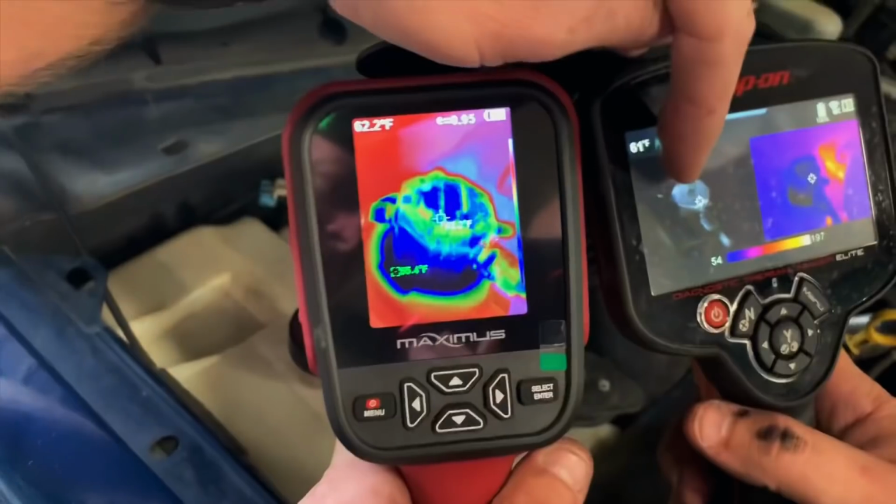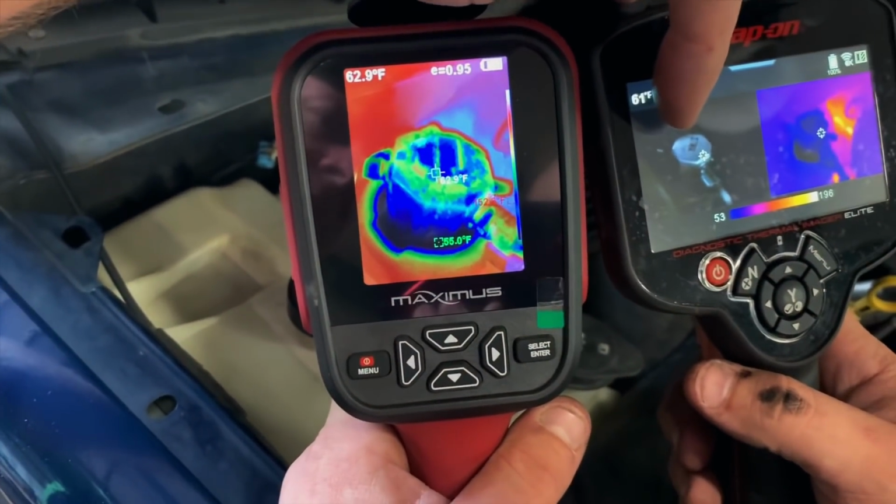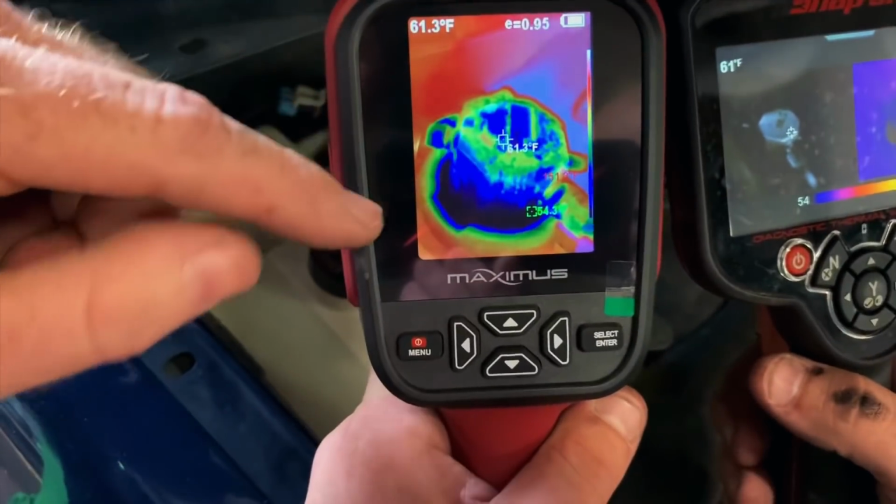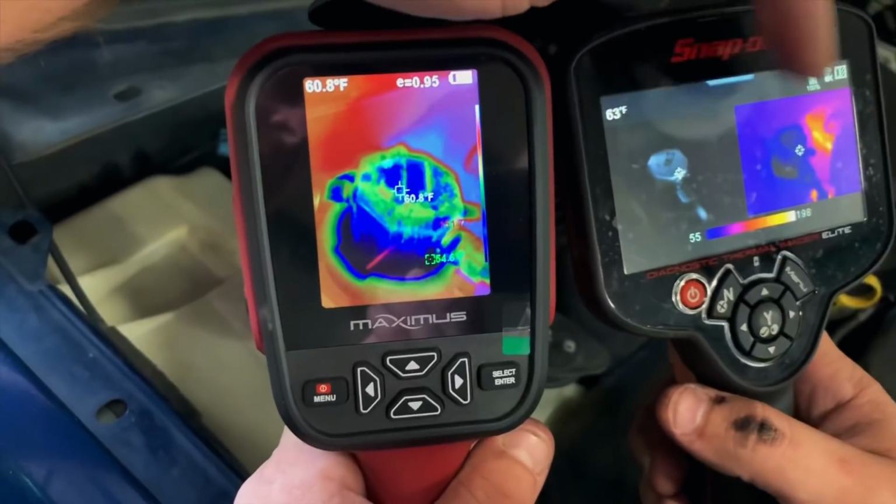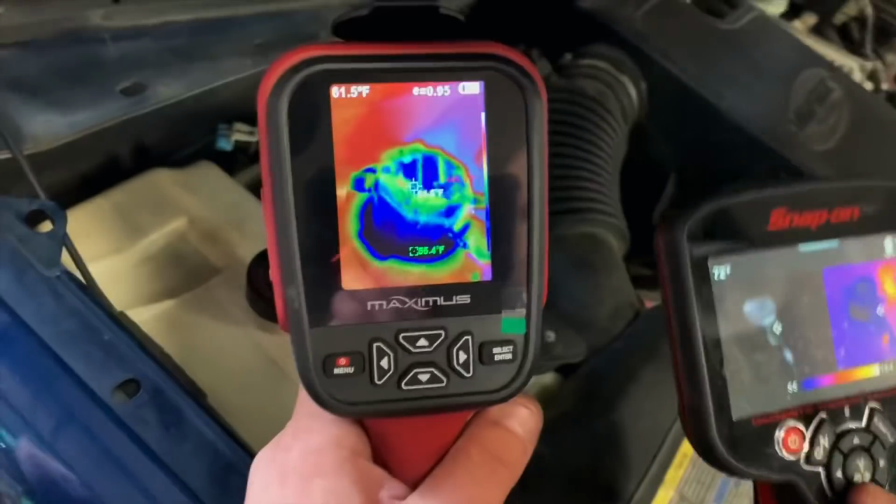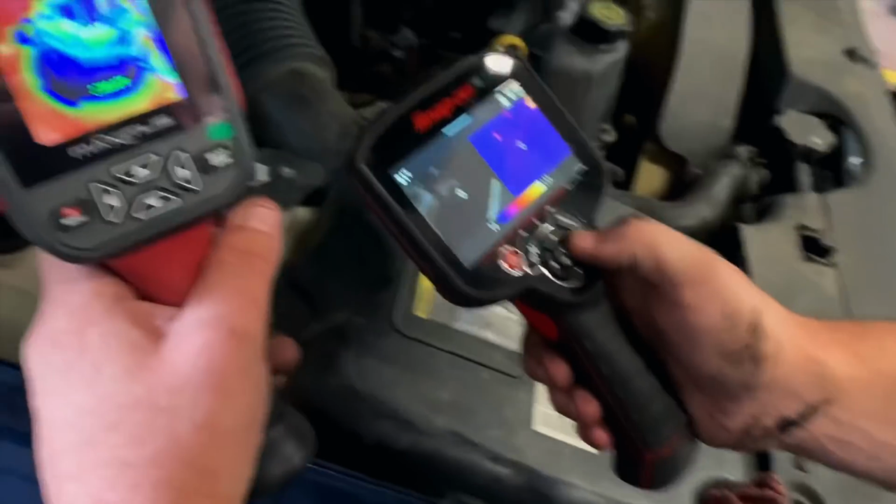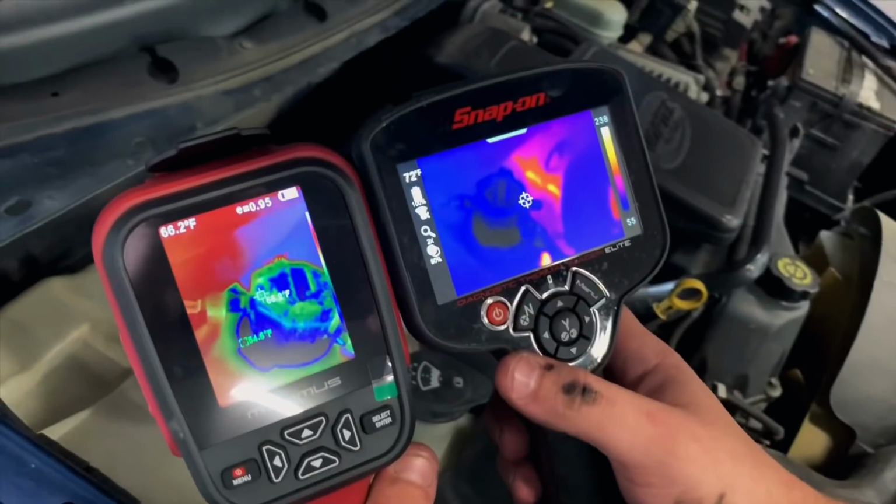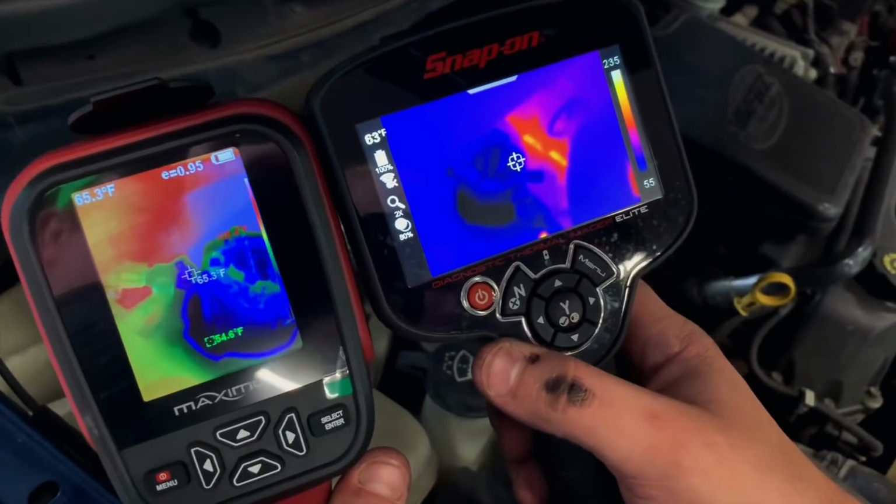Like on this picture here, it's easy to see it's a dryer, and over here it's kind of iffy. I don't know if you can overlay the Snap-on like this or not. Can. Let's go ahead and put it on the same screen, if I can remember how to do that. Oh well, that'll kind of work. All right, yeah, that's still pretty crappy.